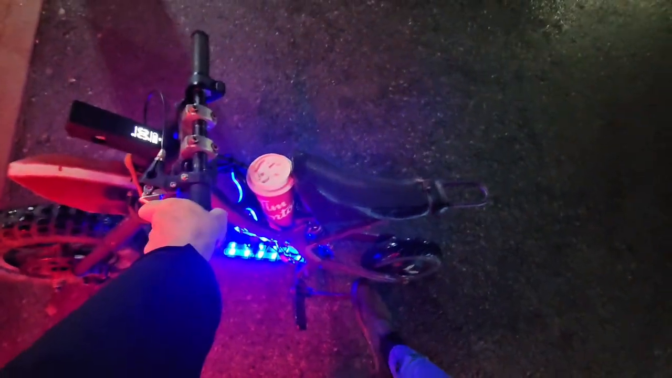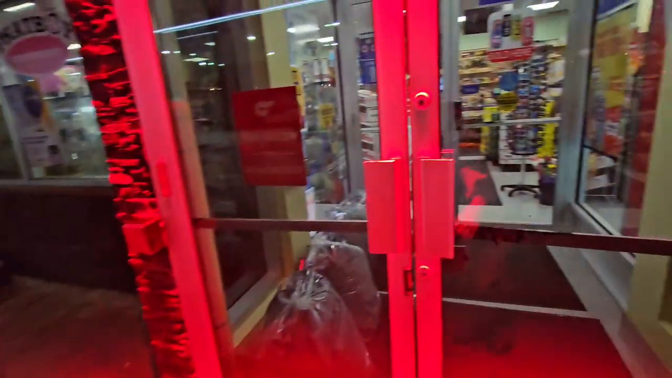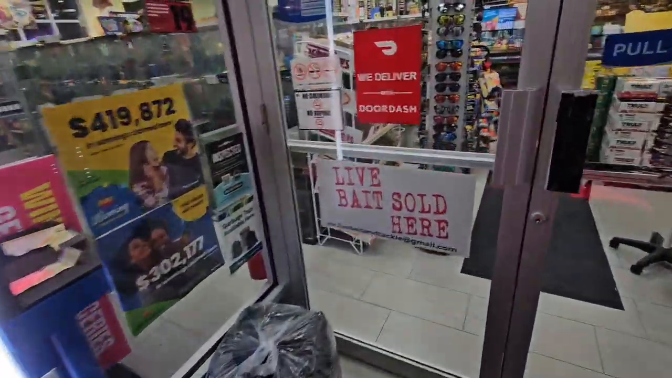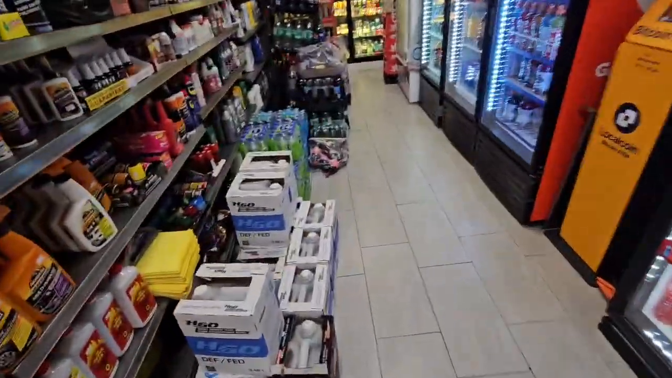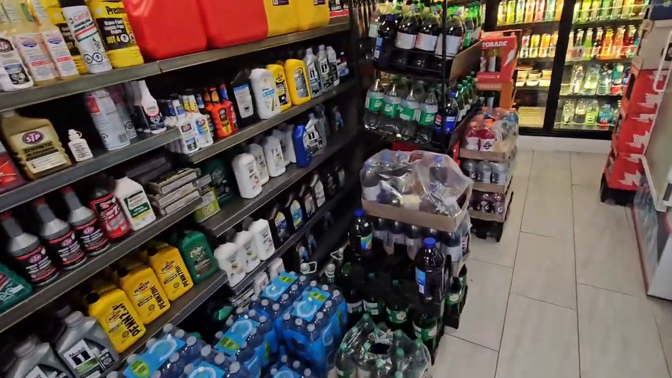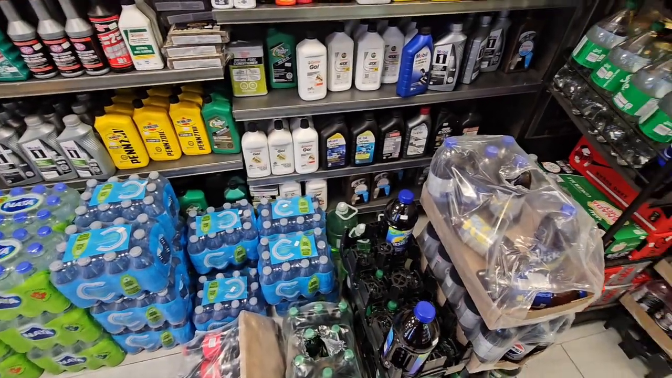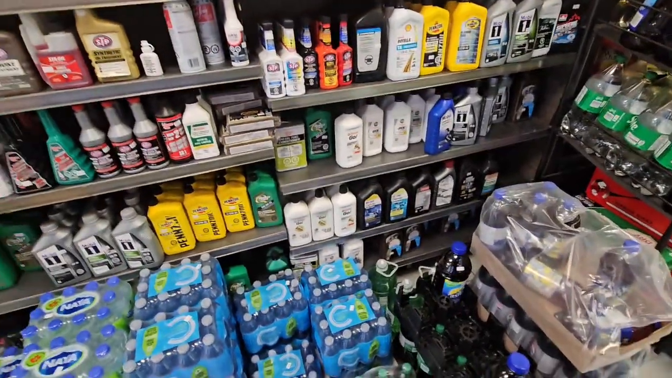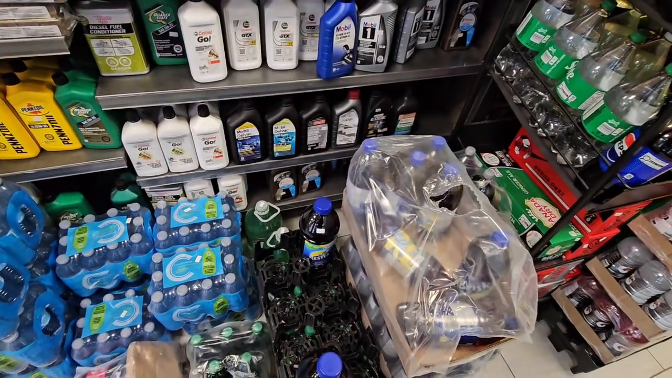Park anywhere. Alright, let's see what kind of DOT 4 brake fluid they got, if they got any. Tasty Mart. They got such a large variety of things, so I love coming here. The other one's got a lot less. This one's got so much more. Last time I came in here, I'm pretty sure they had it. If not, it was DOT 4. I'm going to have to get one or the other. Oil, I definitely need.